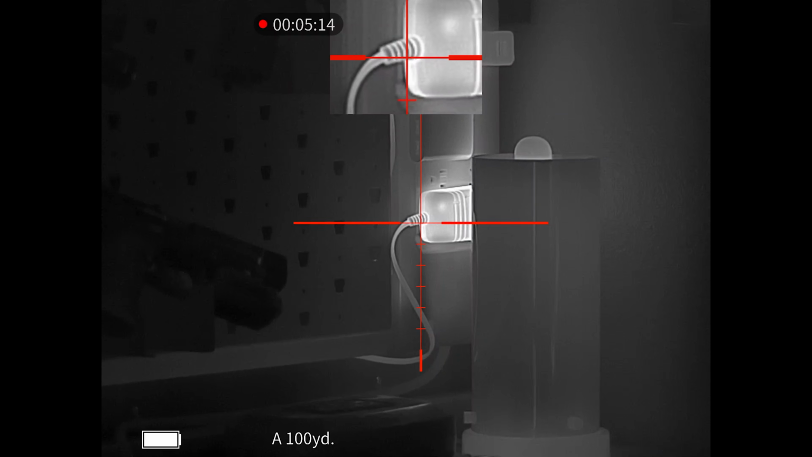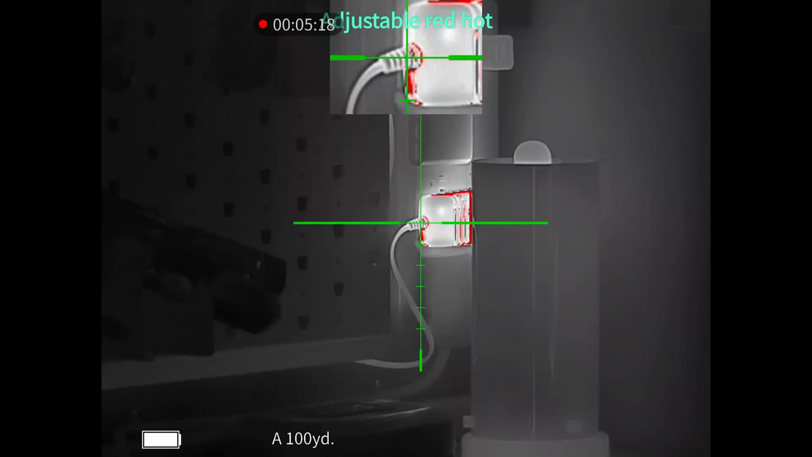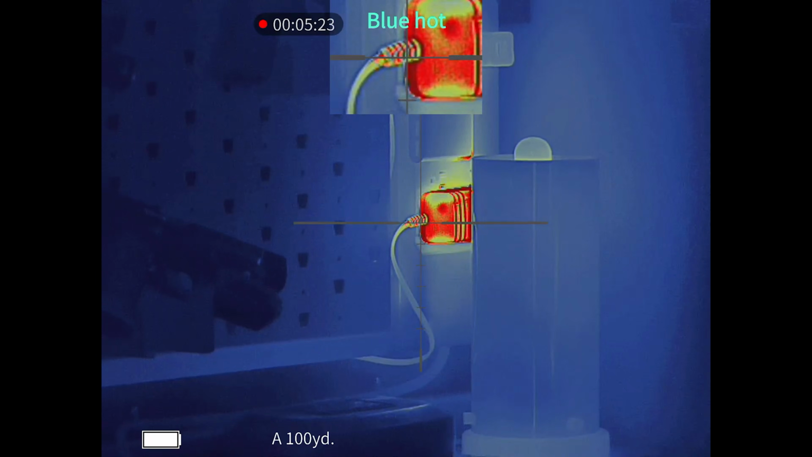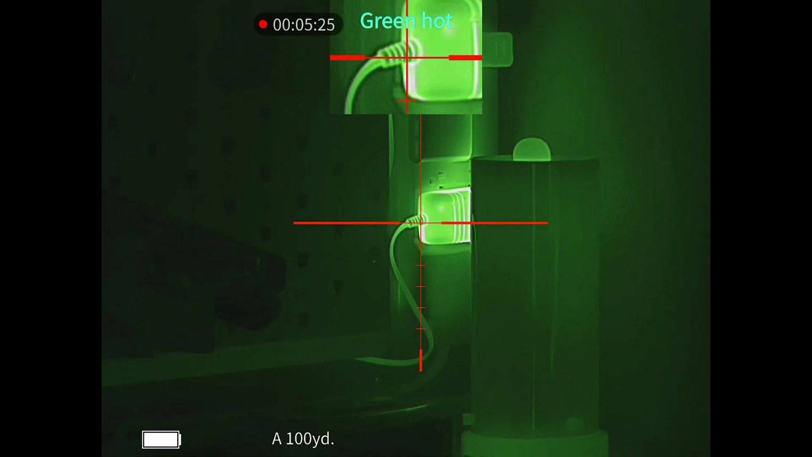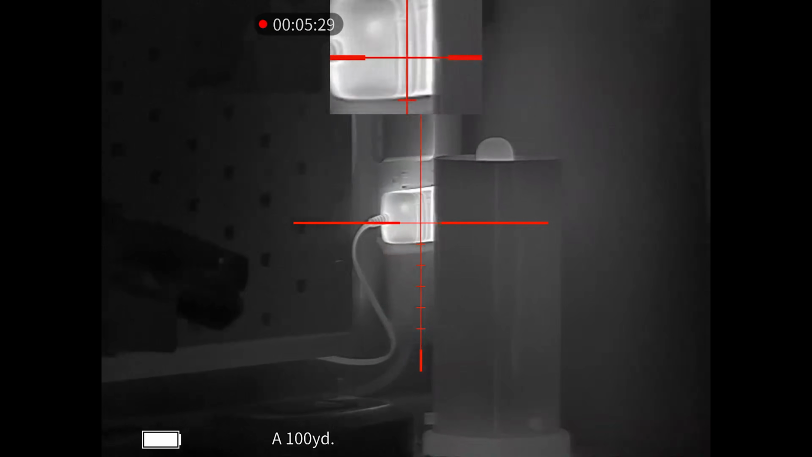Now, one thing you saw me do just a second ago on accident is how you change your color profiles: by simply rotating that top turret. That is how you do that. So I'm just going through really easily. So it's nice, you don't have to go into a menu to do that.